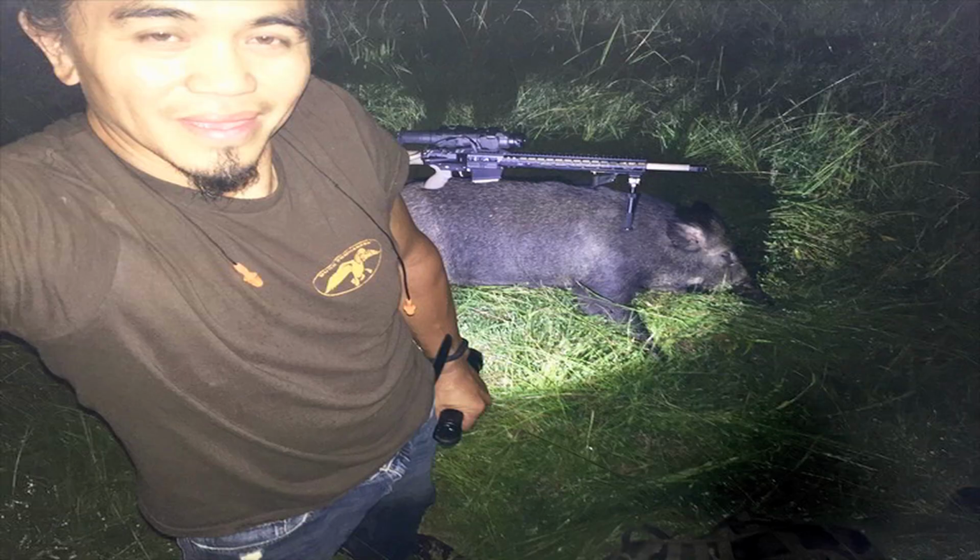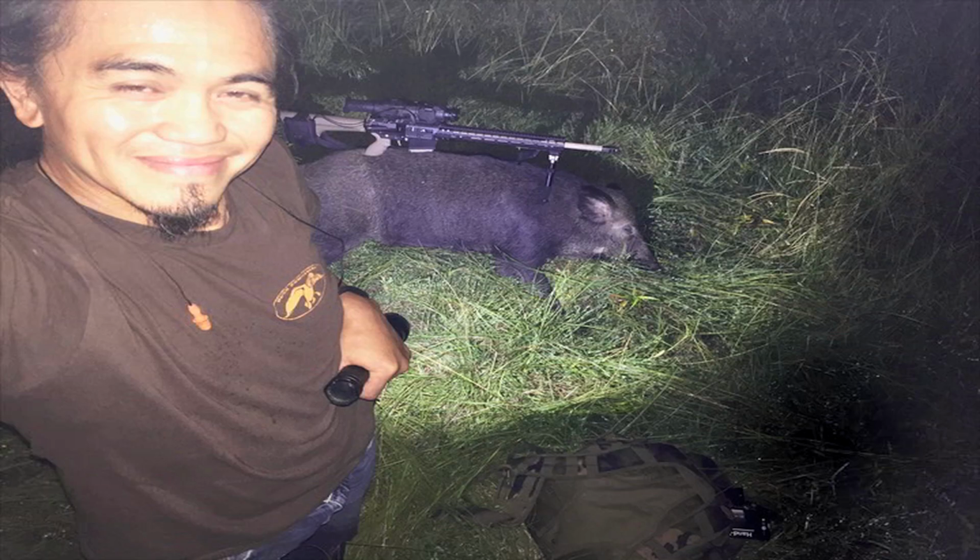I can tell I'm definitely out of practice. I forgot my tripod, so I wasn't able to take a picture, so I just tried to take a selfie with the hog. We'll see how that turns out. And then I forgot my gutting knife, so I used my daily carry pocket knife to gut that pig. So I tried to extract the bullet, wasn't able to. But the Speer 140 grain HCSP dropped that thing at right, I think, 160 yards.